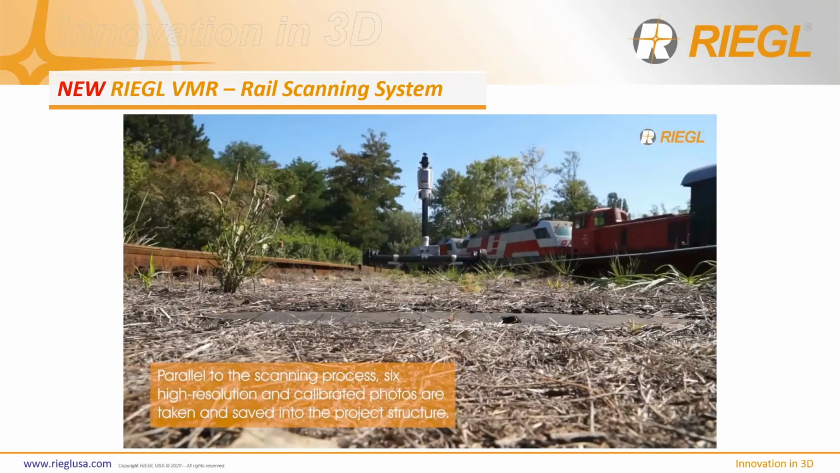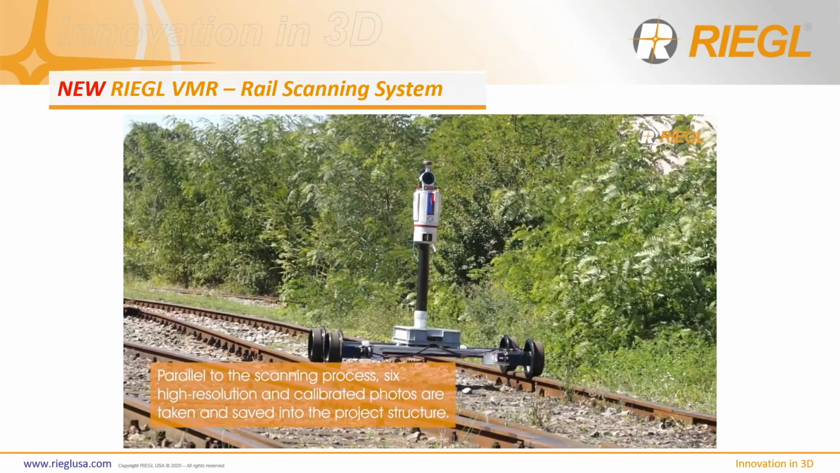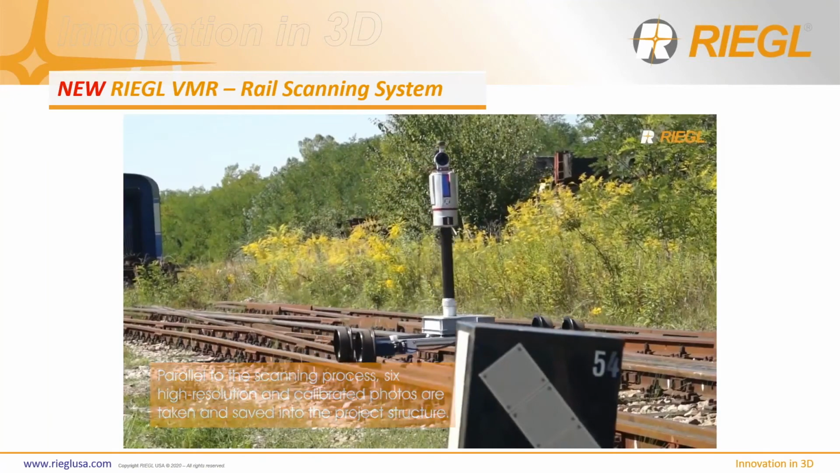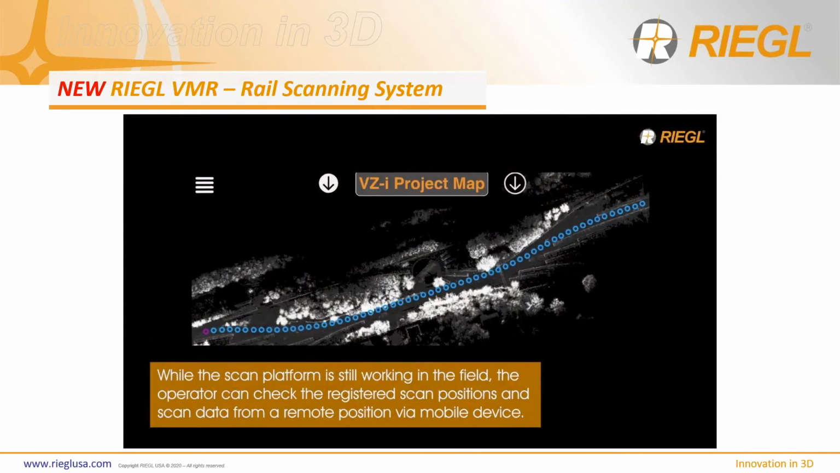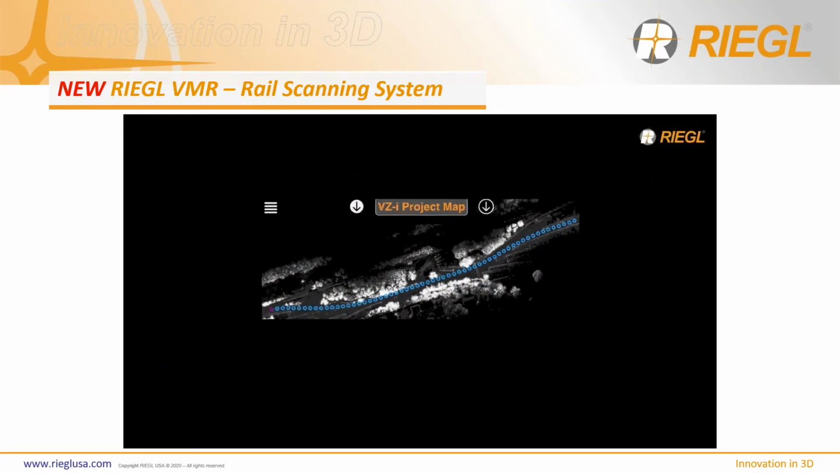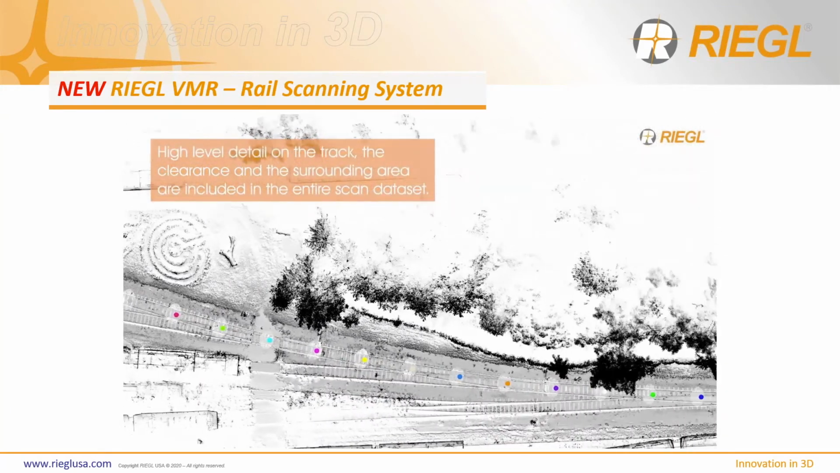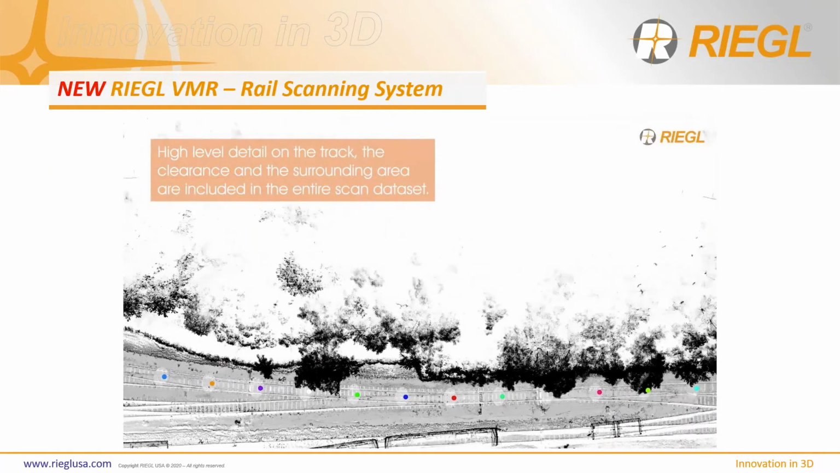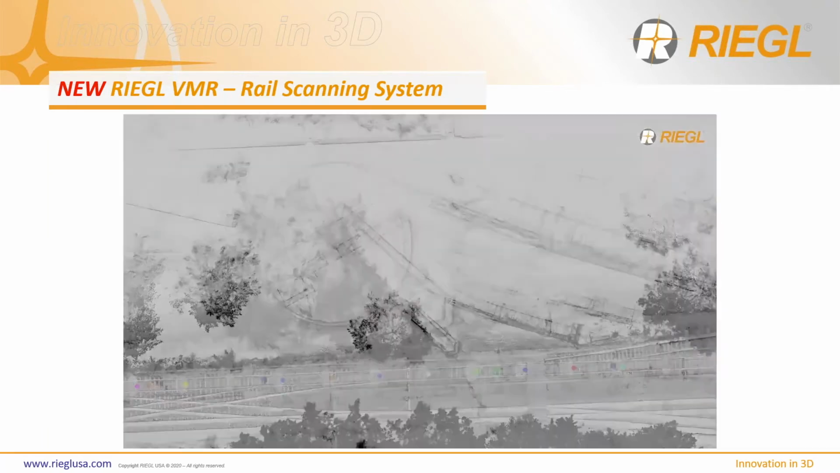So we know the static scan time. We know the speed of the VMR. We know where and when it will stop. So you can really quantify the time it would take to do a given amount of track. By knowing these attributes, you can schedule these scans for maintenance purposes on a routine basis.